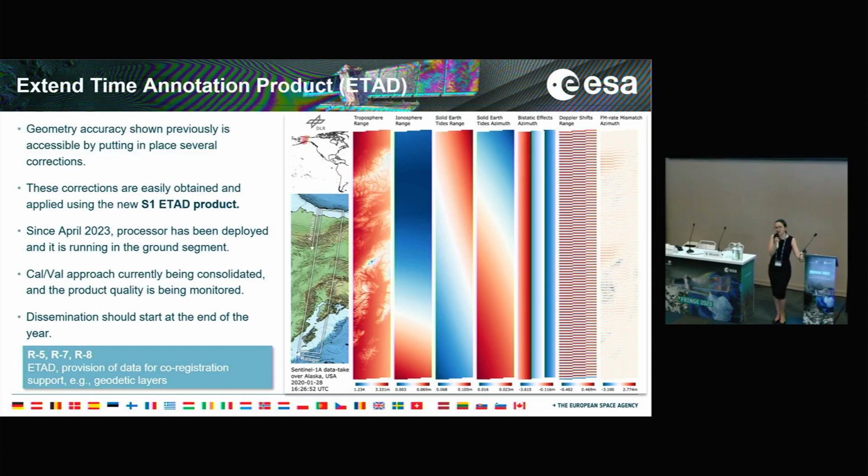The processor has been deployed in the ground segment since April, and those products have been routinely generated. We are at the moment consolidating our calibration approach and monitoring the quality of the data, correcting bugs. The dissemination of this data, which we have been producing now, should happen at the end of the year in the new data ecosystem.